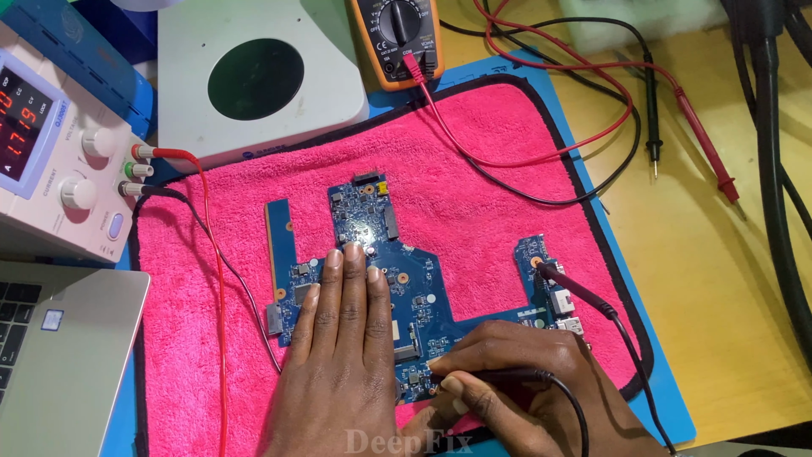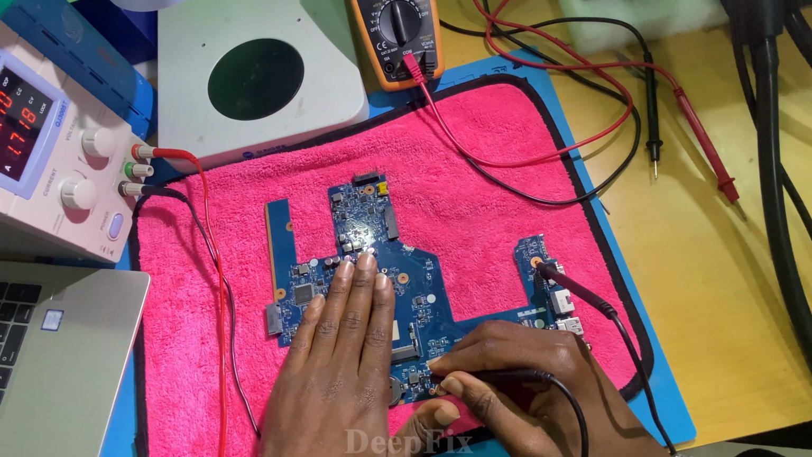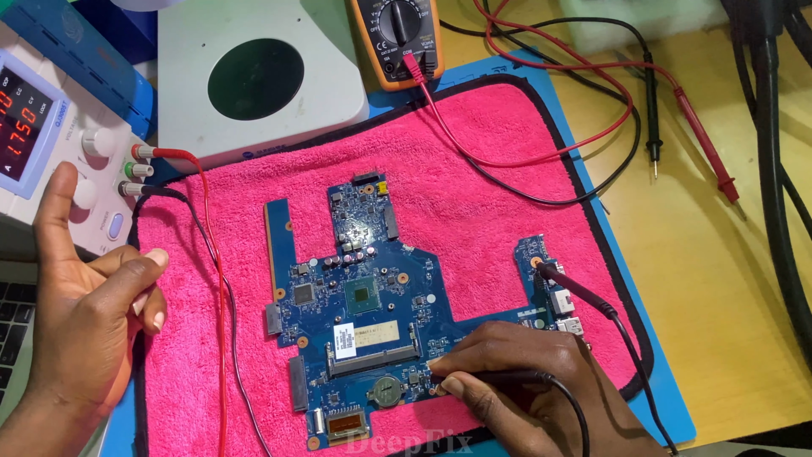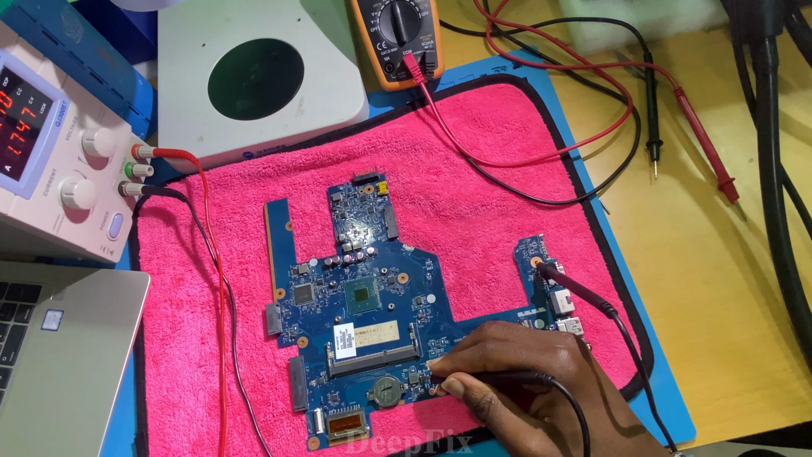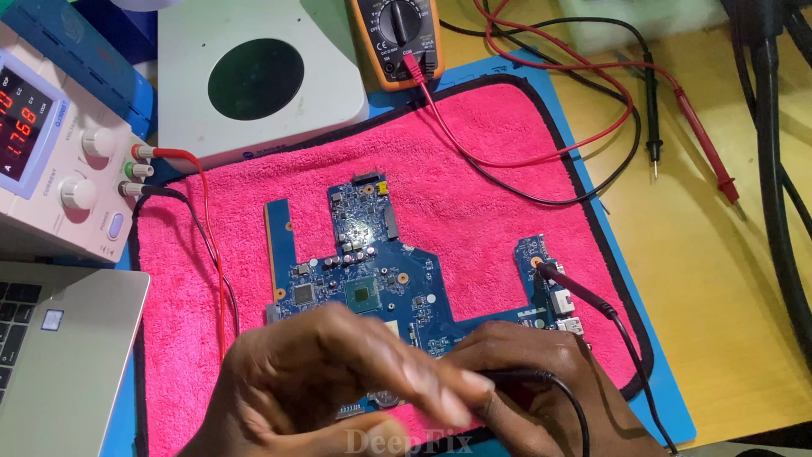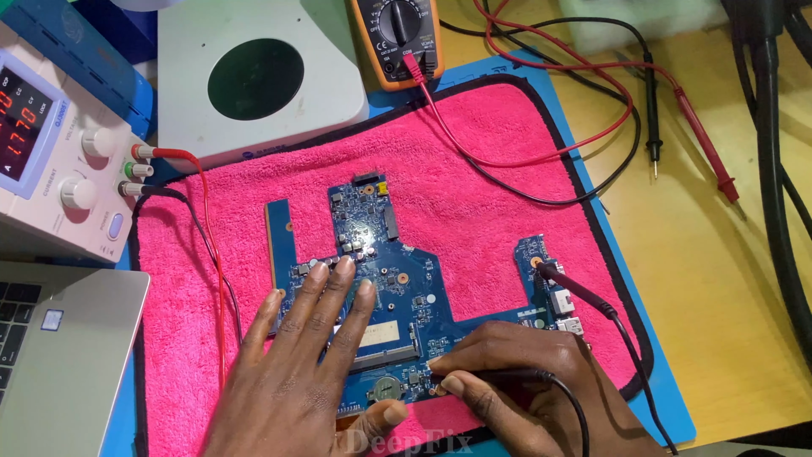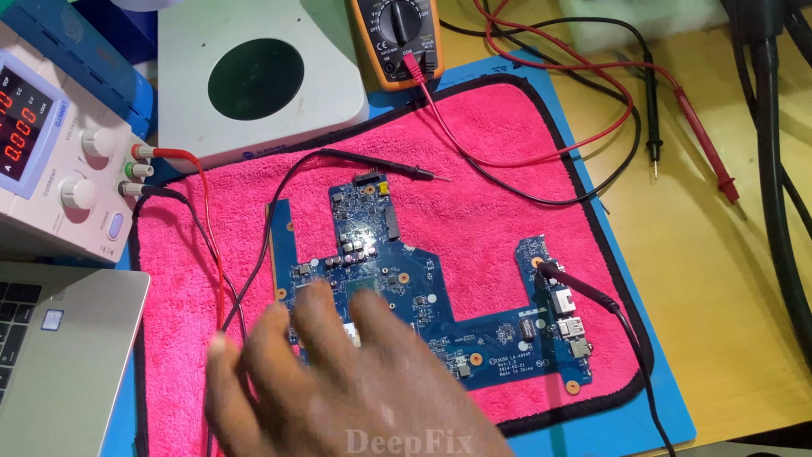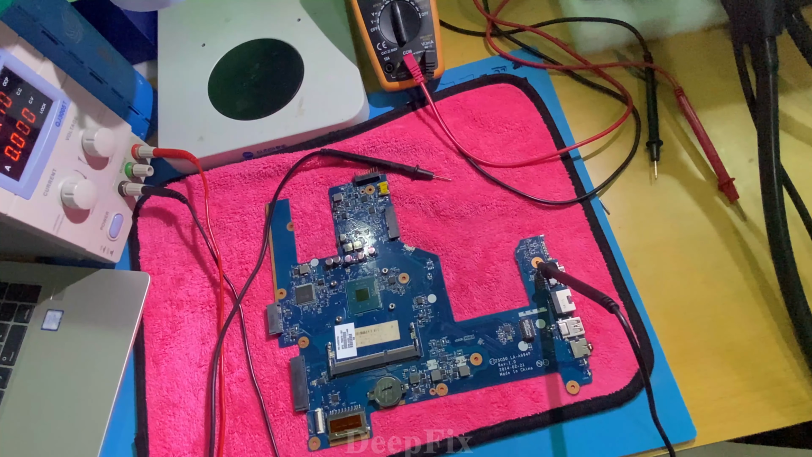This is the second way we can use to detect a shorted component on the motherboard. The first one is to use a power supply, the laptop and the thermal camera. The second way is to use your finger to feel the hot part. Now I can feel the heat on the CPU. Yeah, this is the way you can use to detect a shorted component.